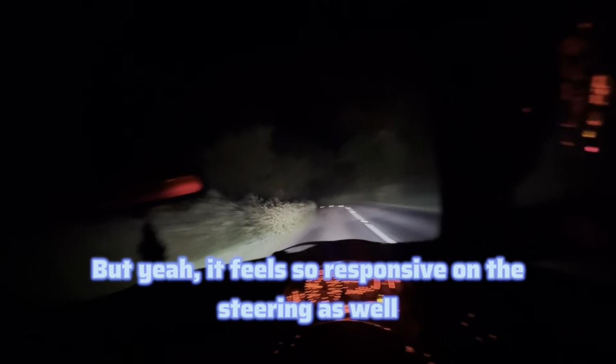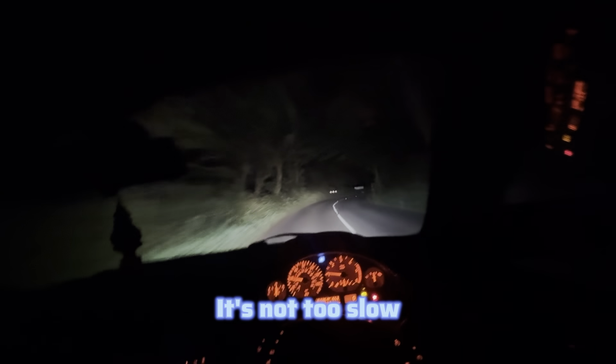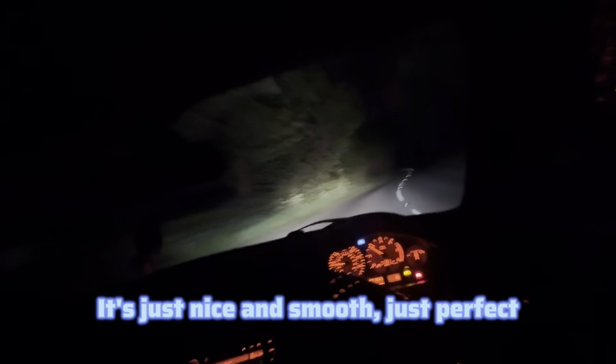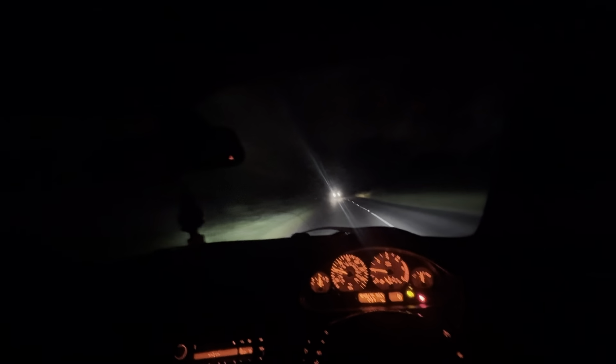But yeah, it feels so responsive on the steering as well. It's not too slow or too quick on the steering. It's just nice and smooth, it's just perfect. Such a smooth car to drive, I love it. I'm not gonna lie, it's really smooth.